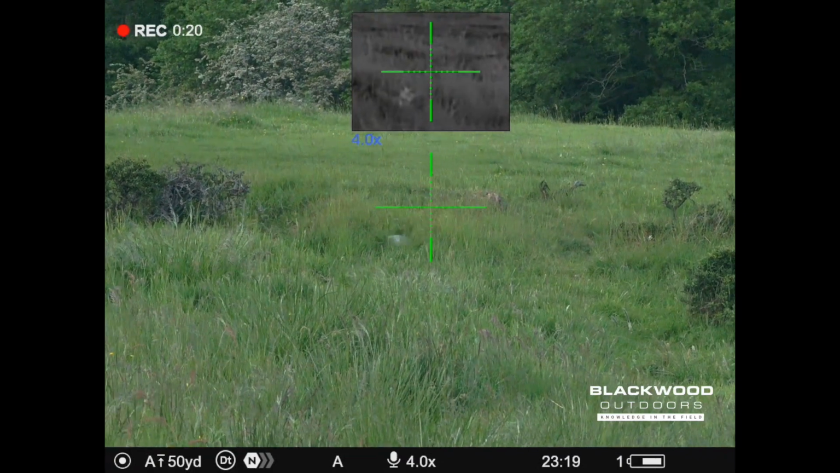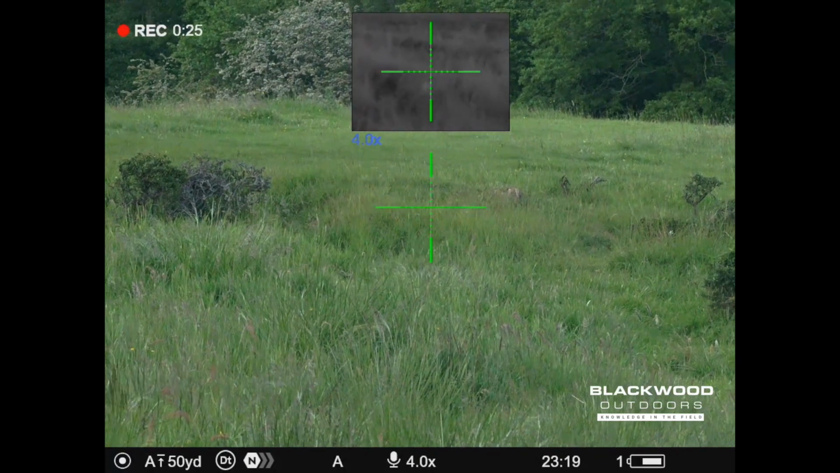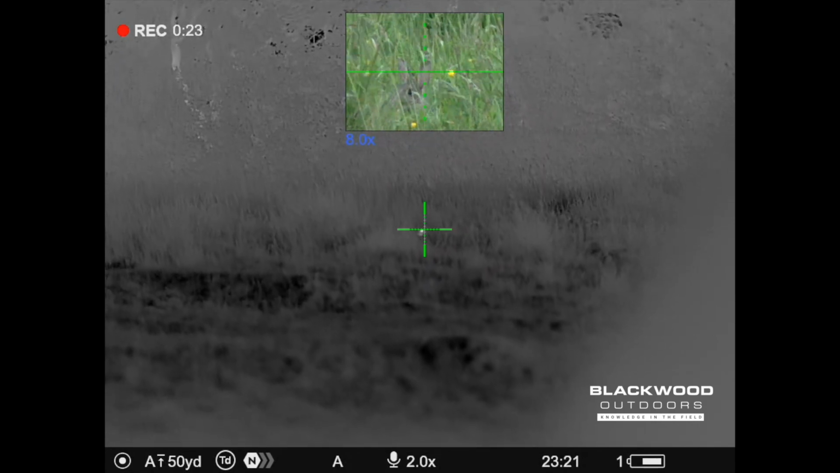I do think dual channel devices are going to be the future, definitely. Just so many benefits. You can use it all day long, into the evening. You can use it on a night with the thermal channel. You can use it in cover to identify.